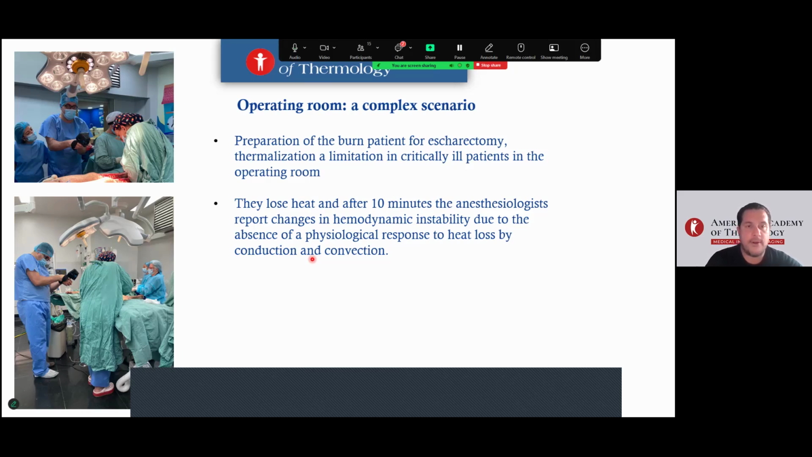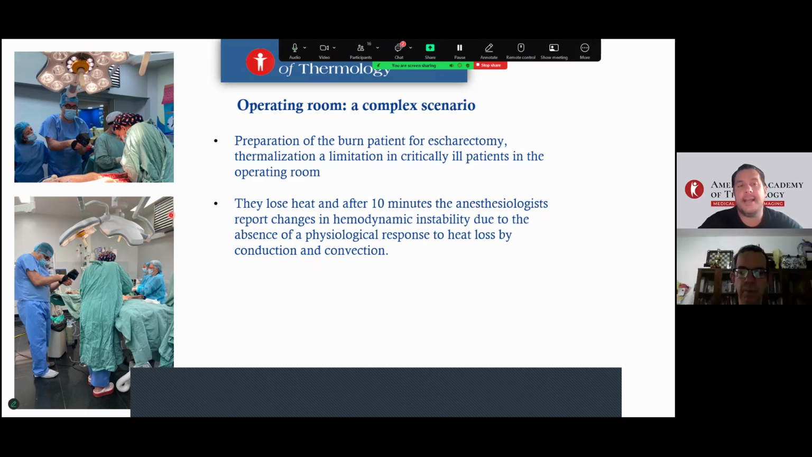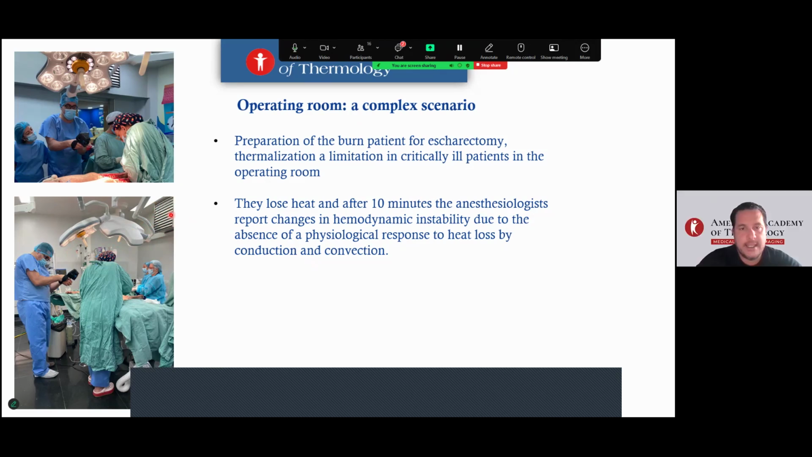The airflow is in front of the camera. This is a possible limitation, because airflow inside the room affected the final image analysis.